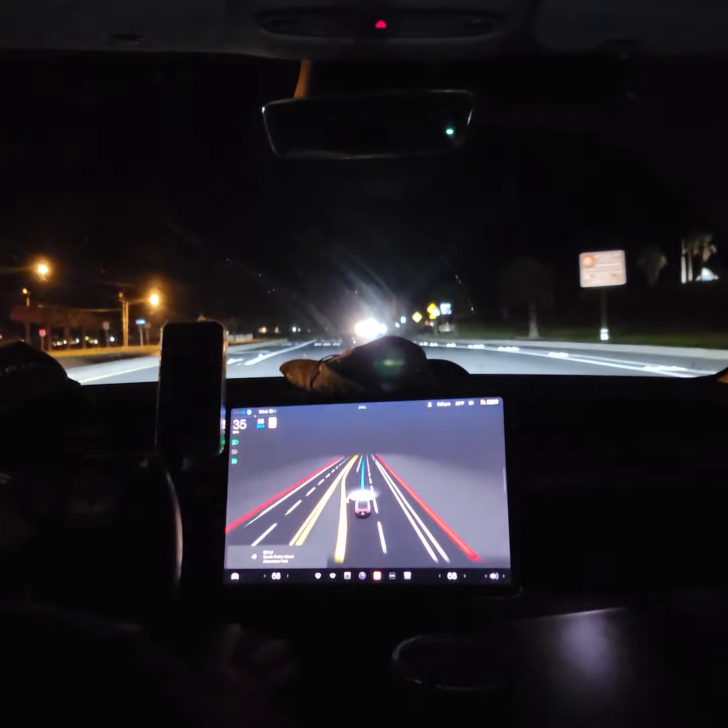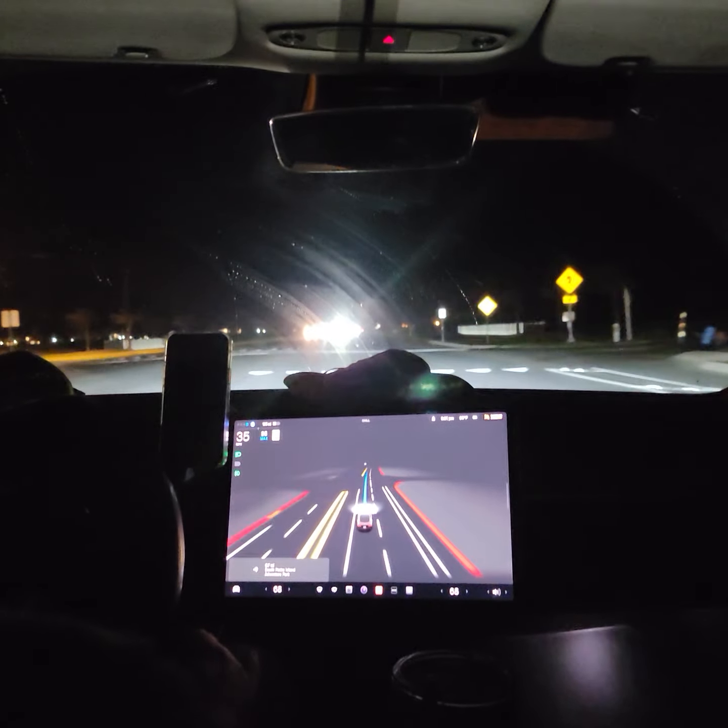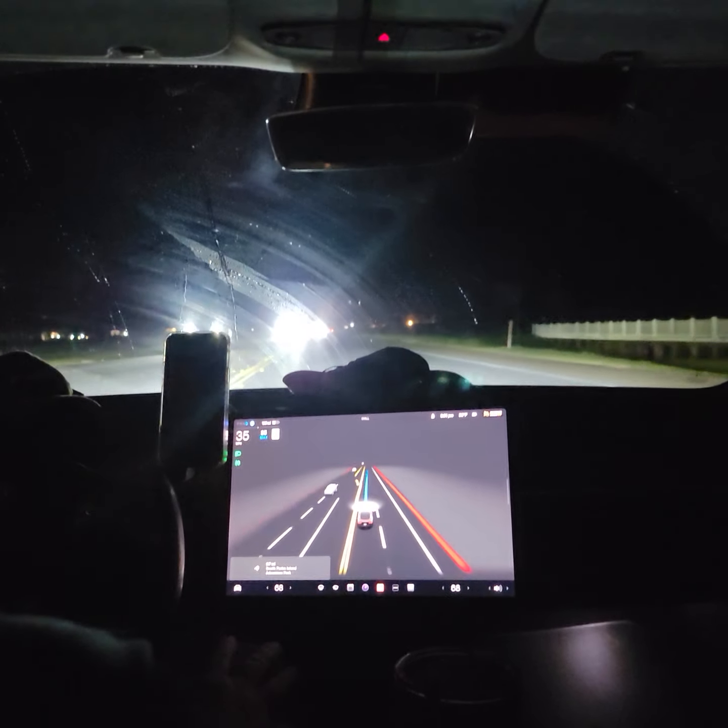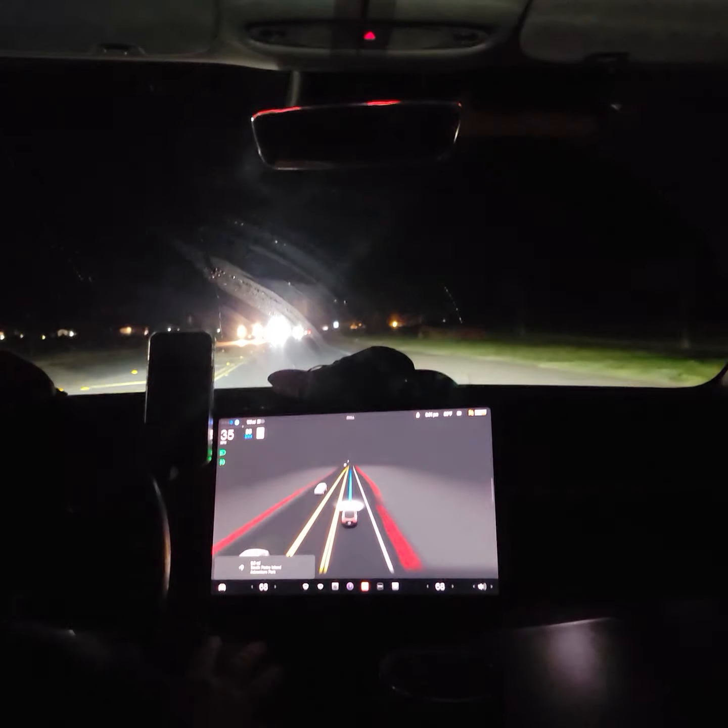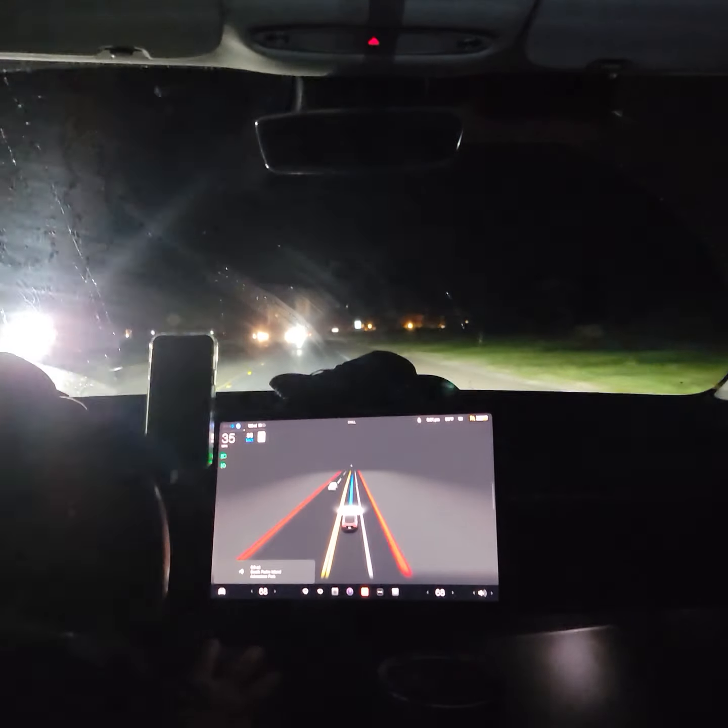There was an opening for it, but it is hard to make out. And it's hitting the high beam with the cars coming on. That's very rude. It's turning off the auto high beam right now. It should not do that. It's just going to make people upset.